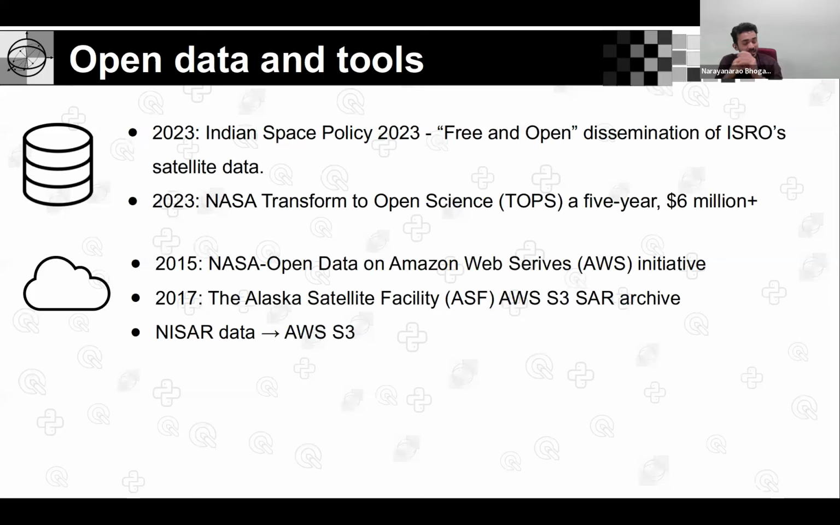Let's say there was a collaborative effort between NASA and Amazon Web Services in 2015. That's the first time they started moving the entire Landsat archive, 30 or 40 years of data, into S3 buckets. And later, the SAR-specific data.